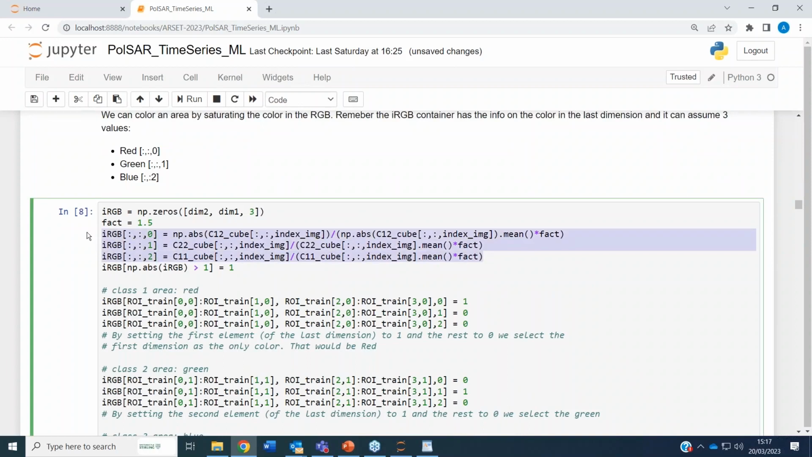This is the same code we used before, so it's the same image. And then we overlap a different color in the area related to our class. The first class, the one that ends with 0, will have a 1 for the red, a 0 for the green, and 0 for the blue. So it will appear red.